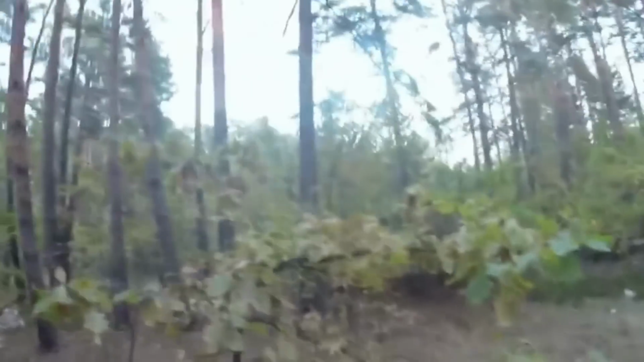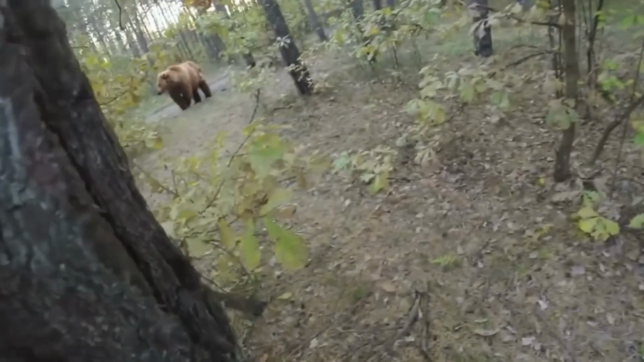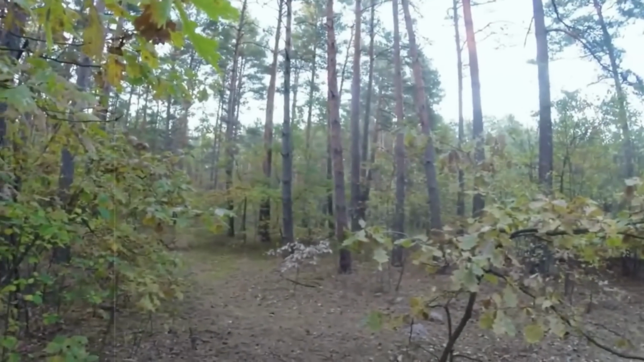As he distanced himself from the bear, he found shelter behind a tree. To his surprise, when he looked back, the bear was still lingering nearby. However, thanks to a well-timed air shot, the bear was startled and eventually retreated.